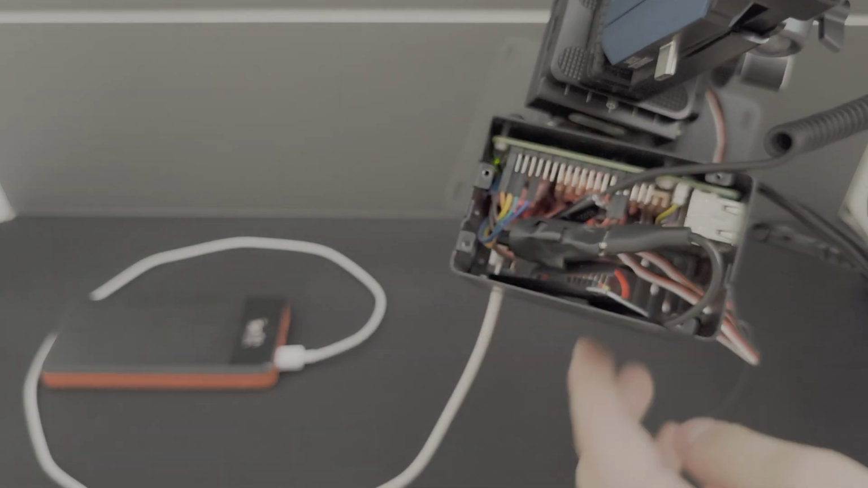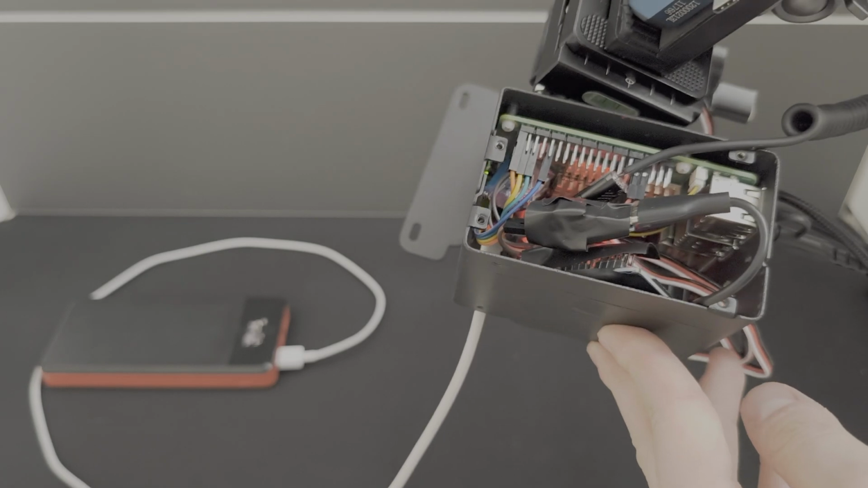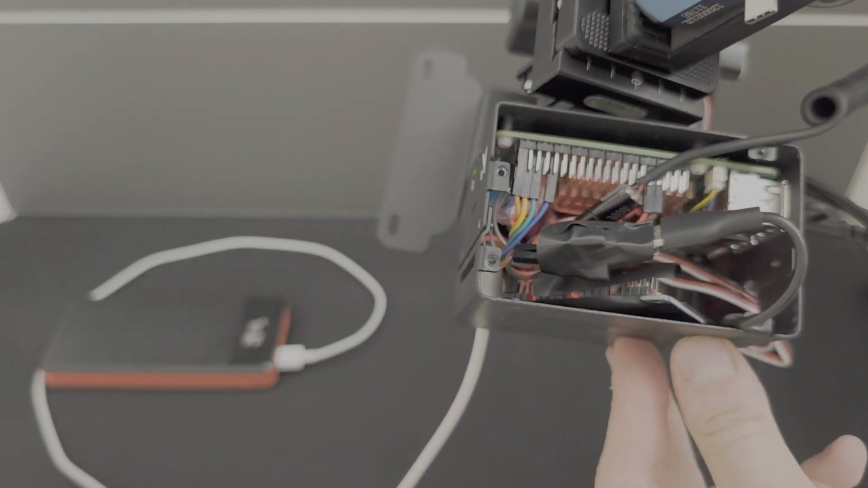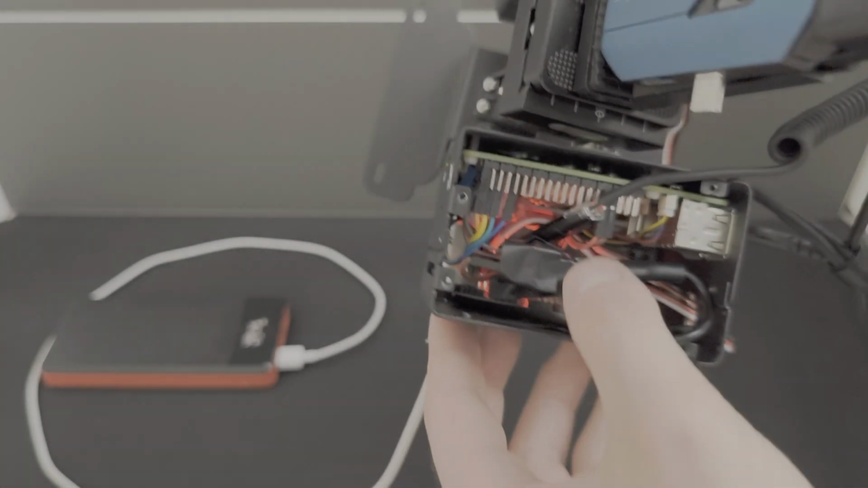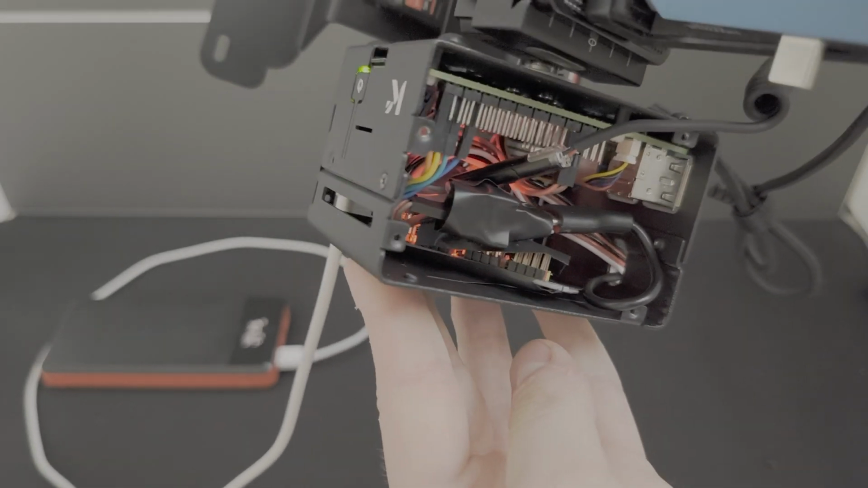Just above this, we have the actual Raspberry Pi stuck to the top of the case, held in with a few plastic screws. And then we have the connector to the laser. This runs through to deep inside at the back of the case. I can't even see it myself right now, but there is a MOSFET.